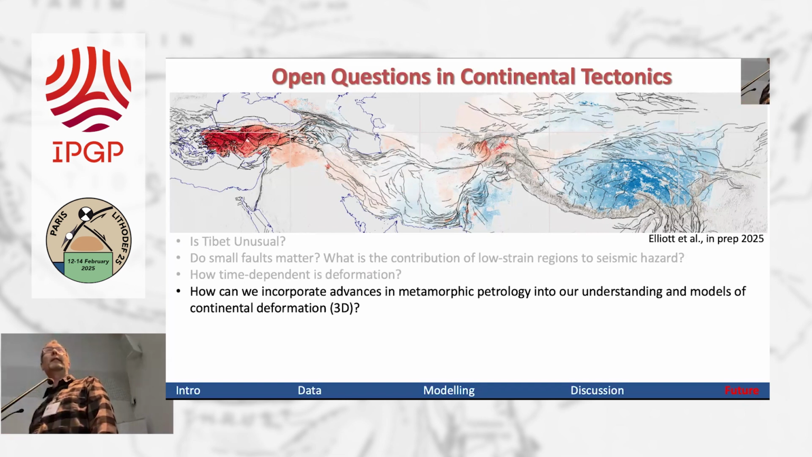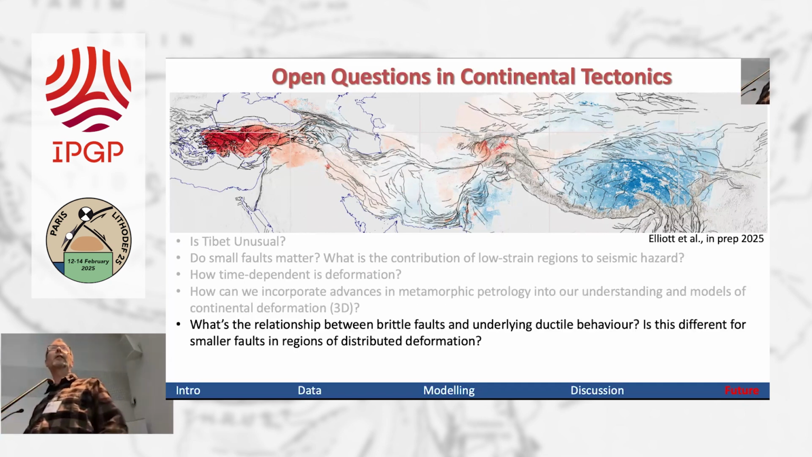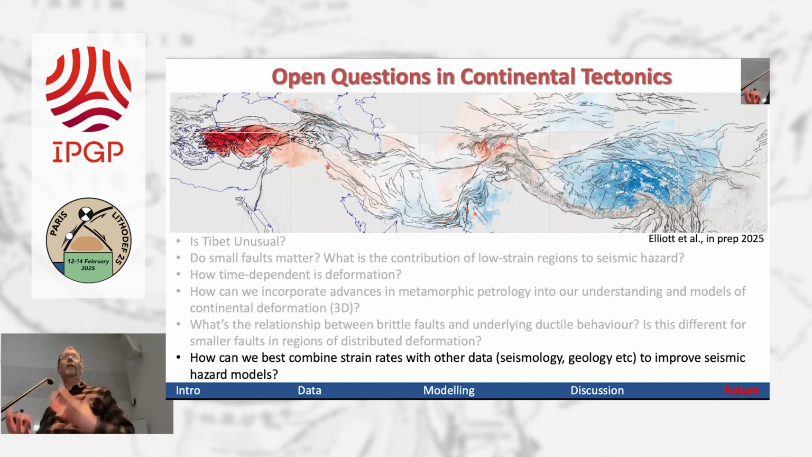How do we incorporate advances in metamorphic petrology into our understanding of models of continental deformation? How important is 3D deformation? Clearly, the Earth isn't 2D. 3D matters. What's the relationship between brittle faults and the underlying ductile behavior? Is it different for smaller faults than bigger faults? How can we combine all of this information, particularly the strain rate data that's fairly short term, with other datasets to improve seismic hazard models?